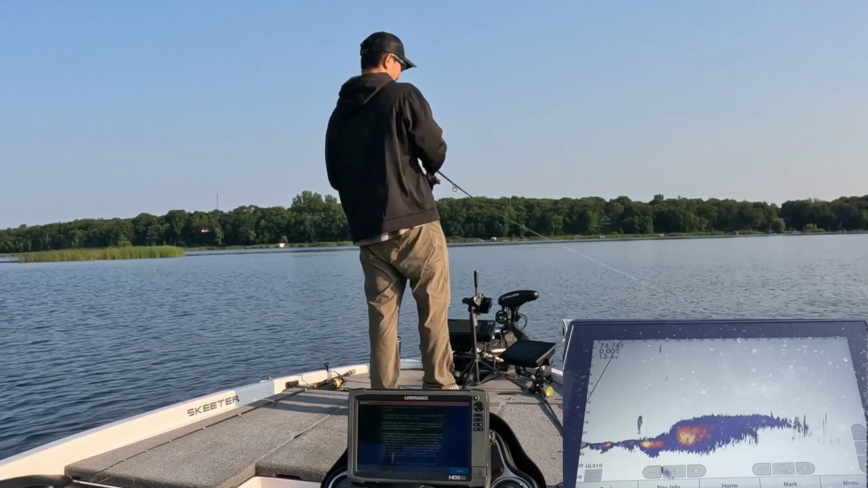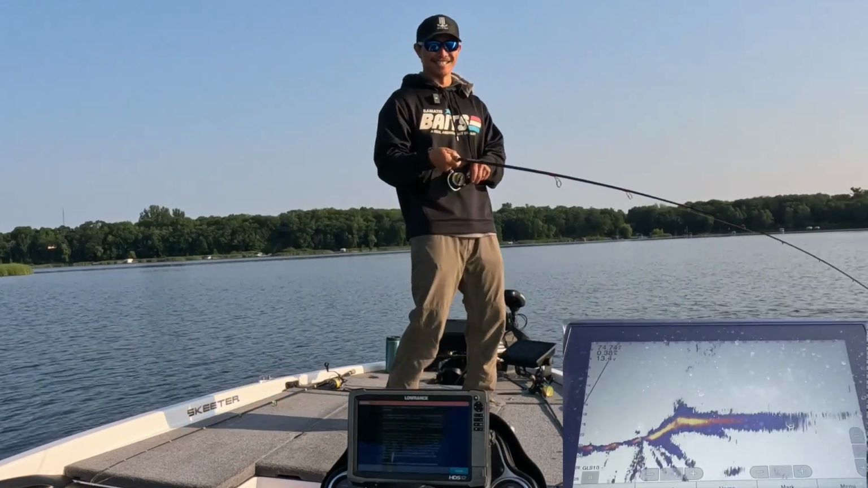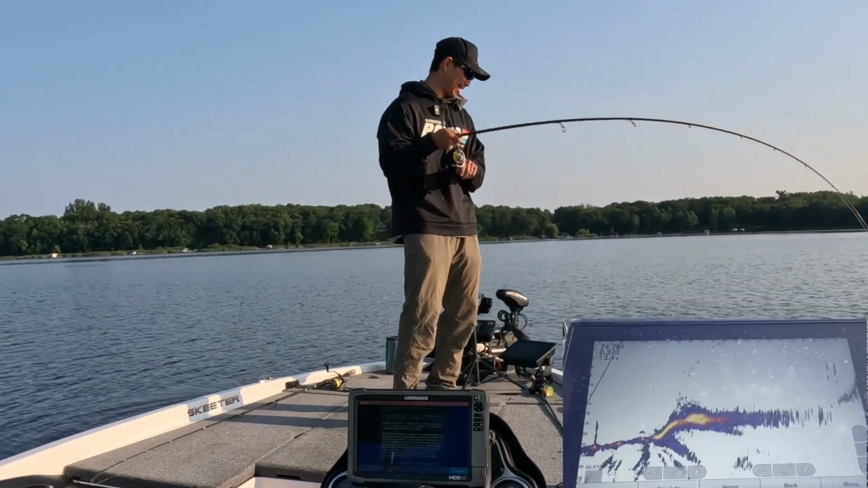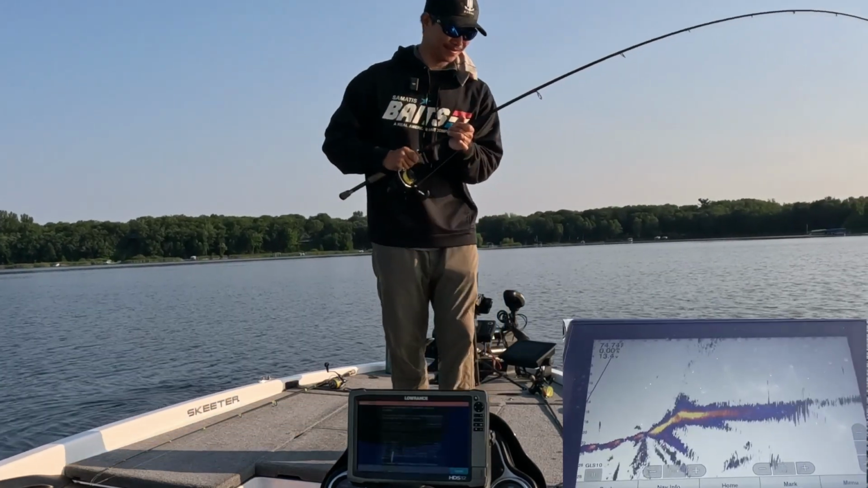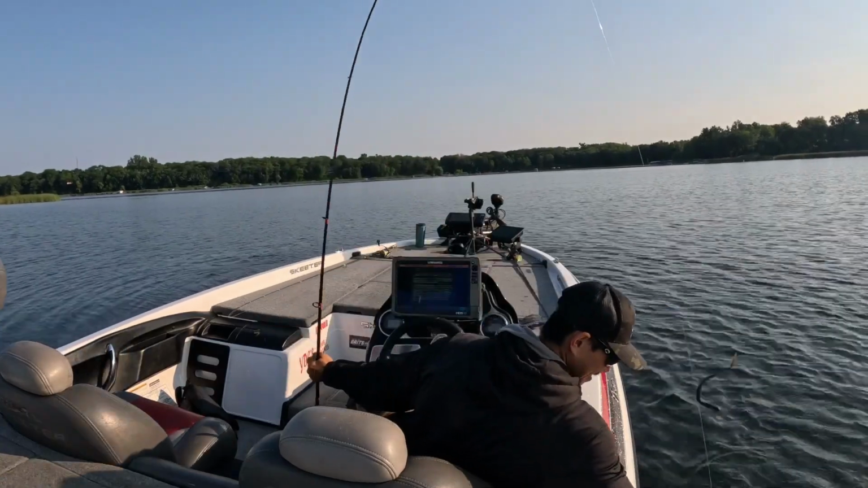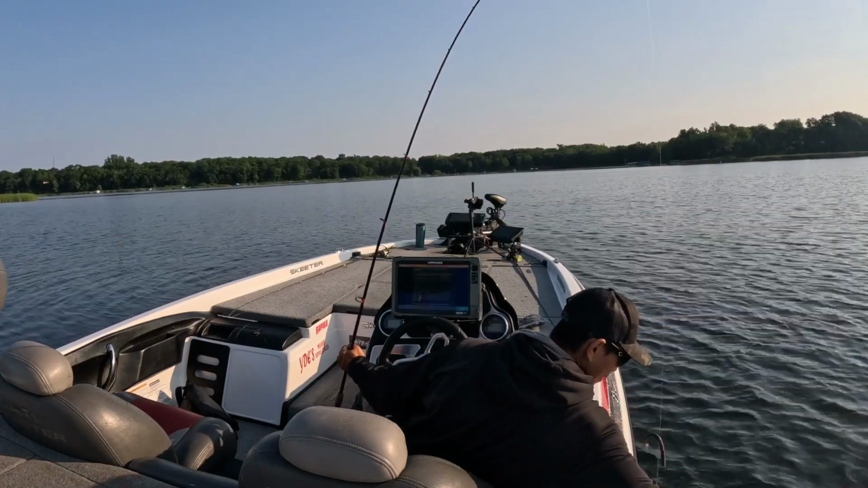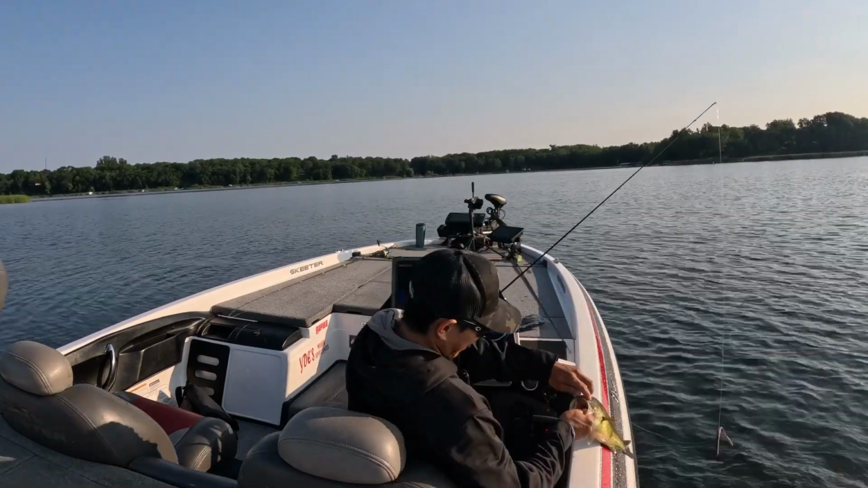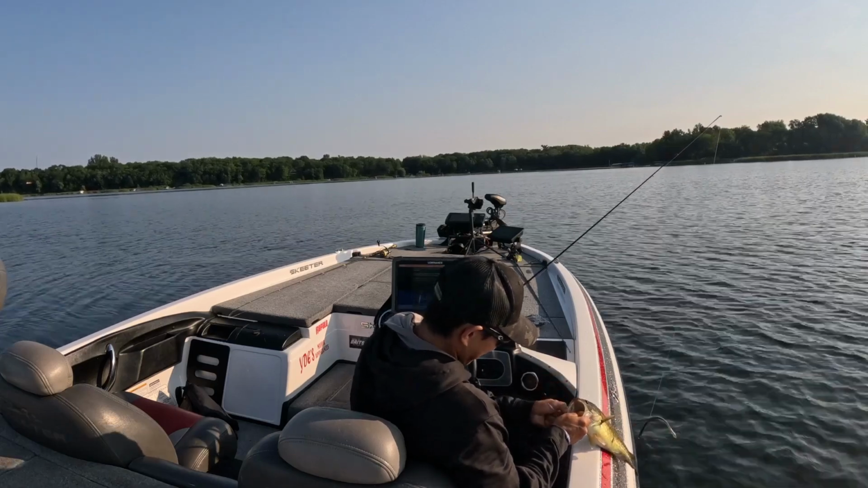Oh, he's a jumper. Oh, this is so much fun, dude. Especially when they're doing this. Pretty cool. Oh, probably could have just boat flipped this guy. He's not very big at all. Little guy, but it's still fun, man, when you can get them like this.